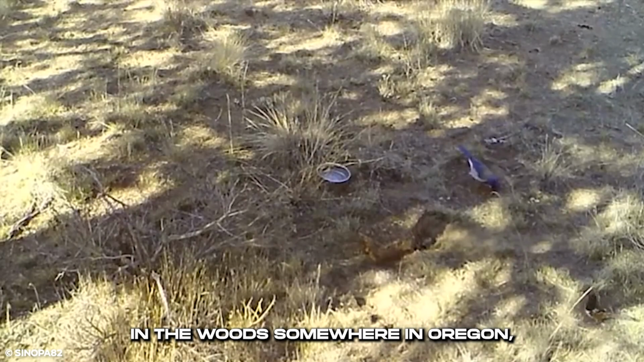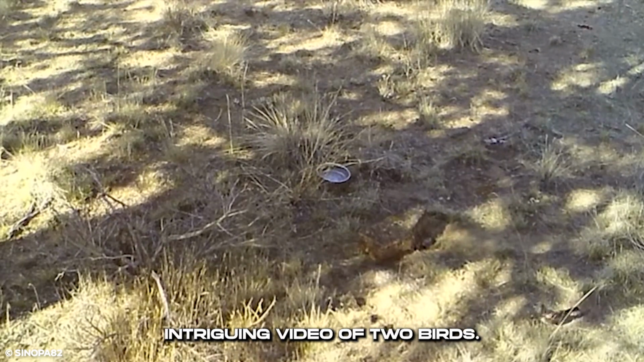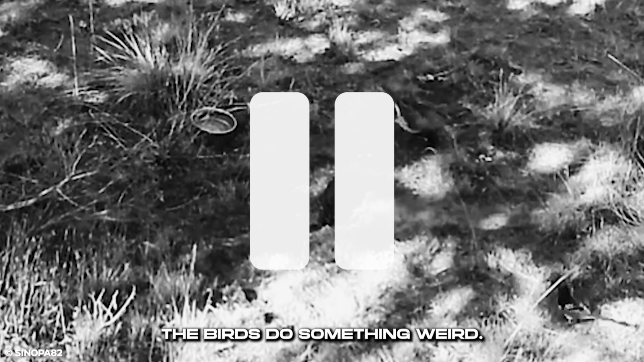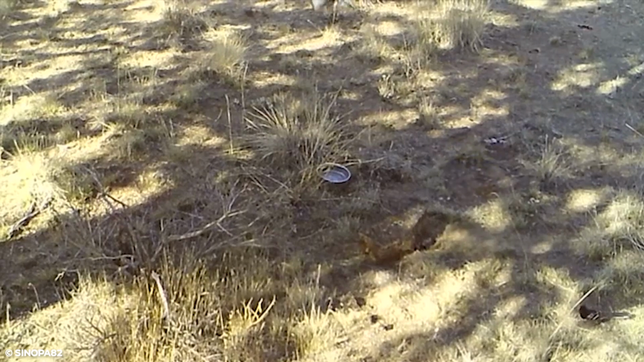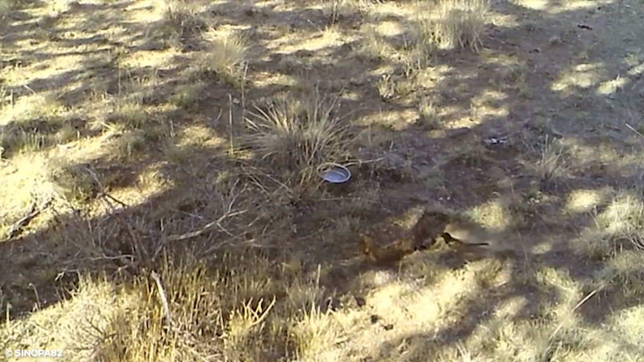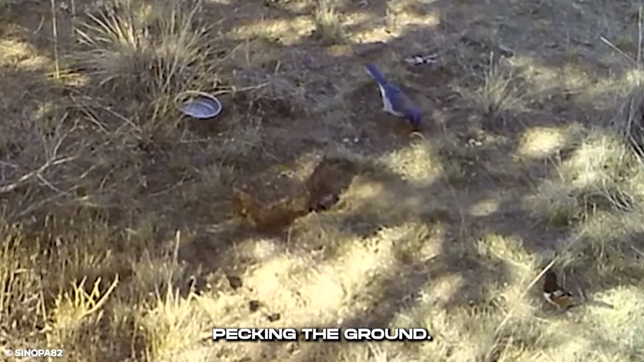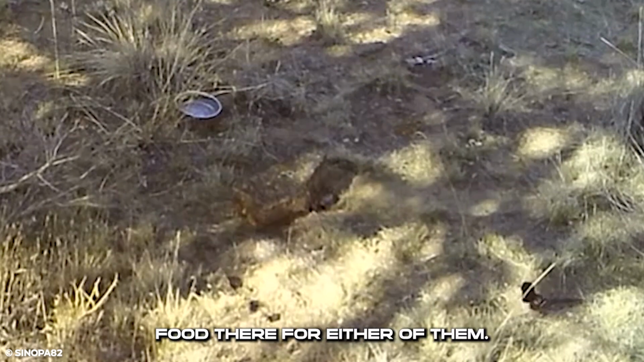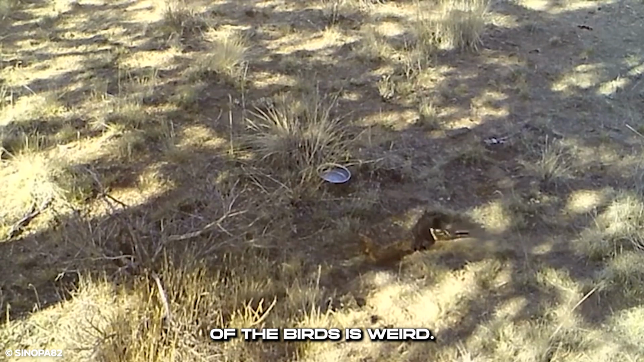In the woods somewhere in Oregon, this trail cam captured an intriguing video of two birds. Still, pay close attention as the birds do something weird. These two birds are pecking the ground. It's dry, and there is no food there for either of them. More so, the species of the birds is weird.